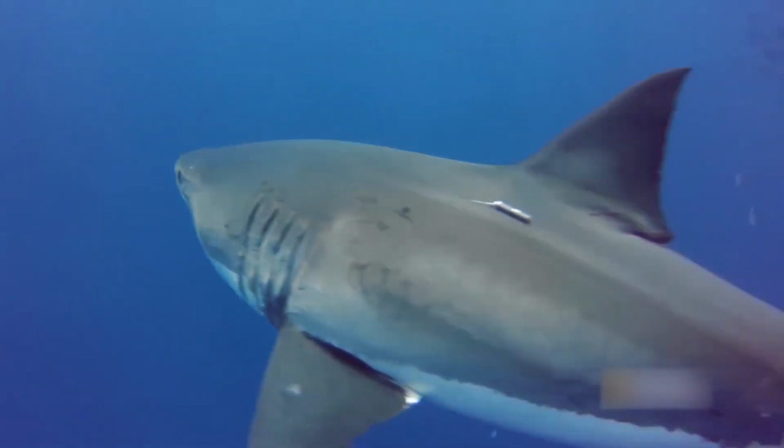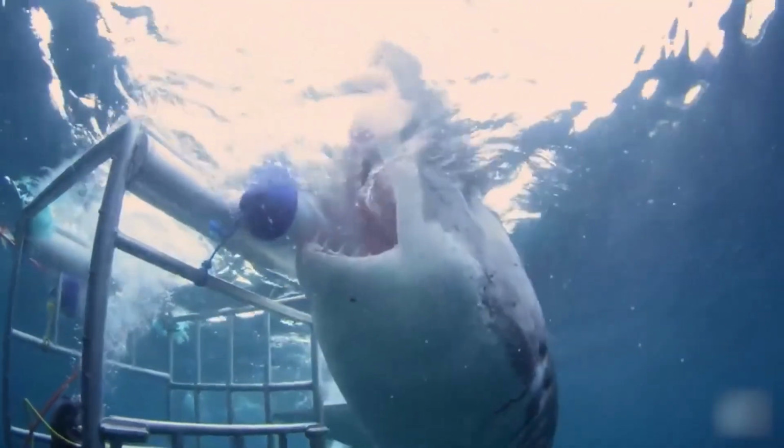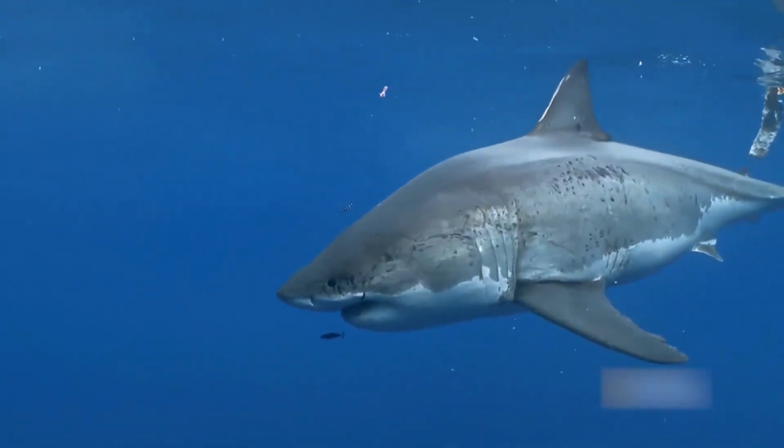These bad boys can grow up to 20 feet long and have a bite force that can crush bones. And let's not forget about their famous razor-sharp teeth. One bite from these guys can be deadly. So the next time you're swimming in the ocean, remember to keep your eyes peeled for the great white shark, the ultimate predator of the sea.